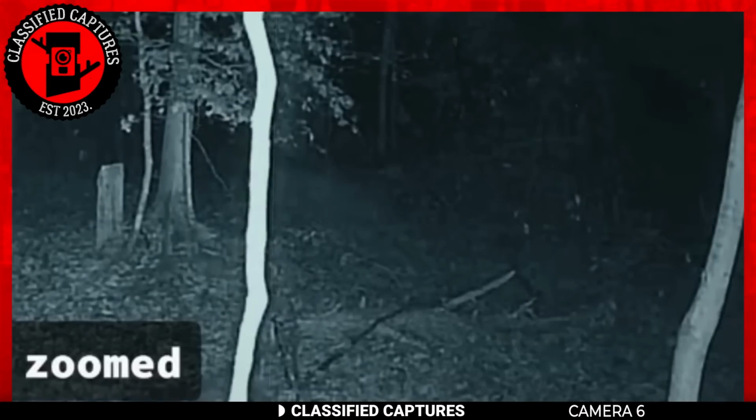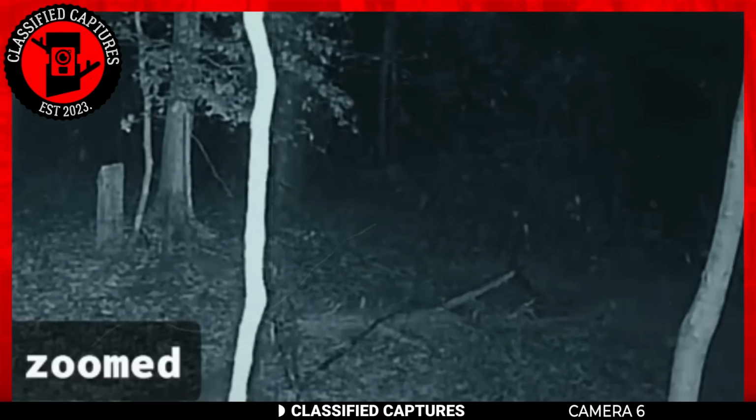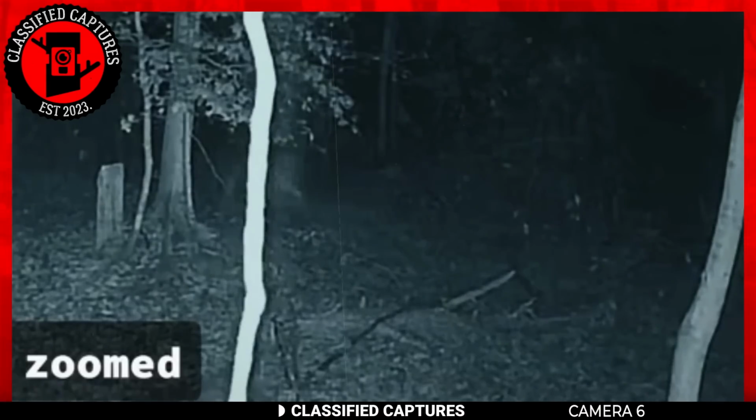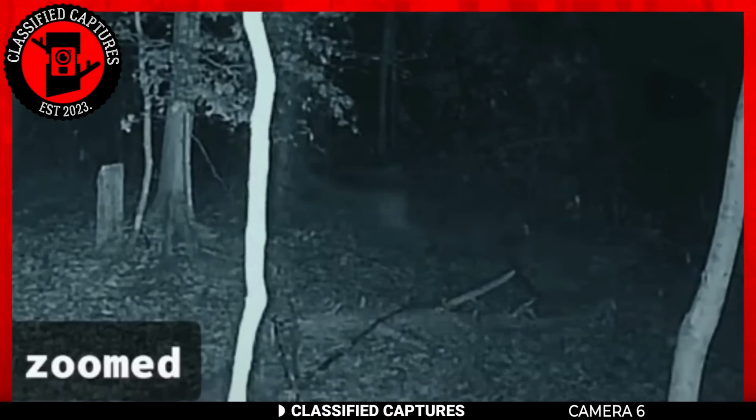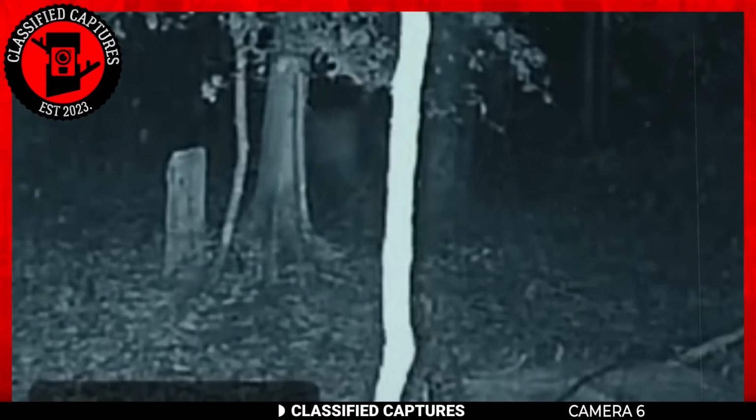What could that apparition be? Some kind of ghost or spirit? Could this be some kind of camera trick? I doubt that because it all looks so real. The very idea of coming across a ghost or spirit is fascinating.